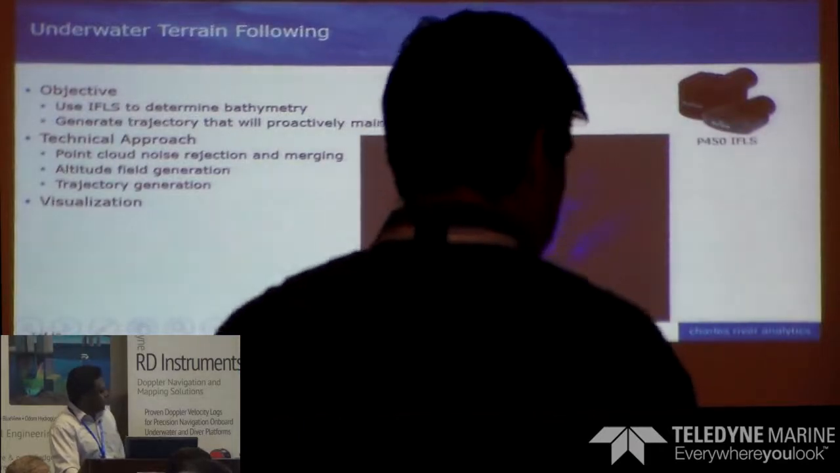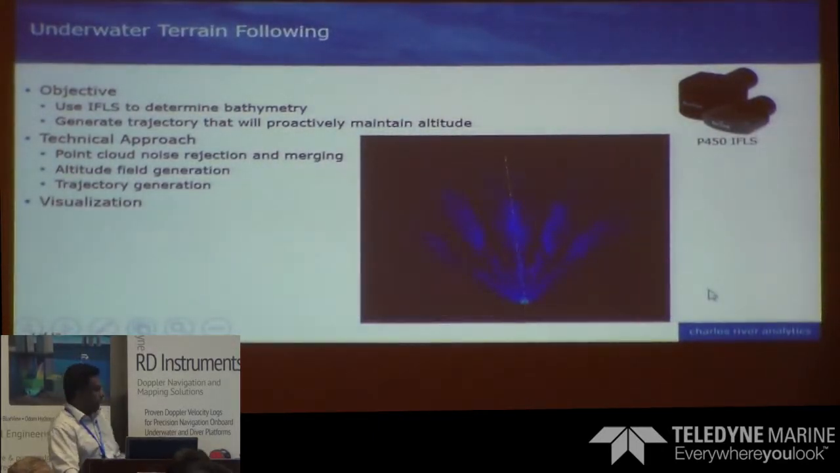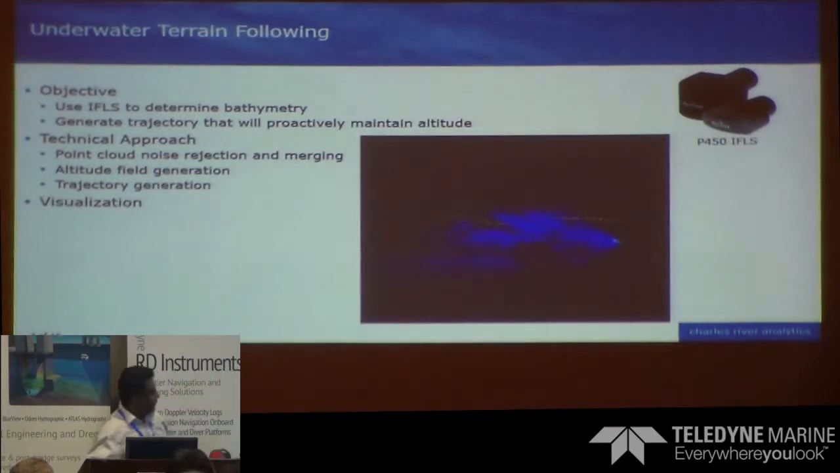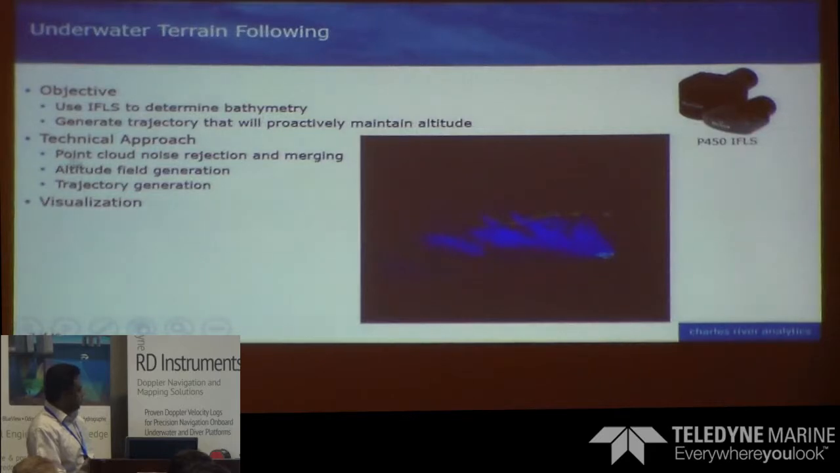Another application of the P450, which is very important for autonomous underwater vehicles, is to estimate trajectories and identify the terrain that we are operating in. What you see in this video is the algorithm, in real time, using the forward-looking sonars and the micro bathymetry sonar to generate real-time bathymetry and trajectories based on the bathymetry for navigation.